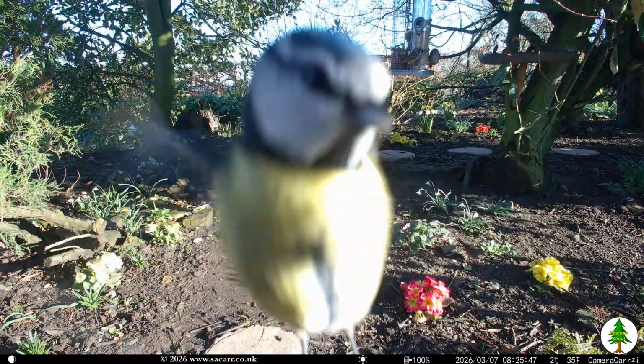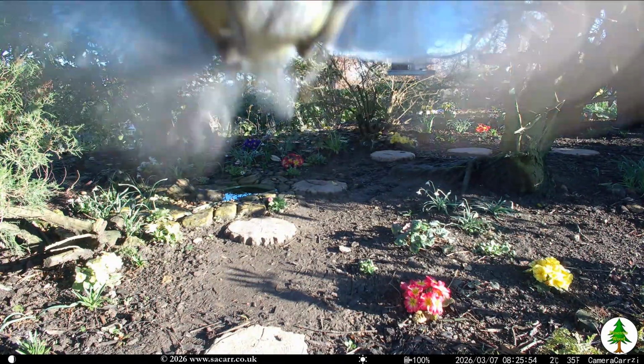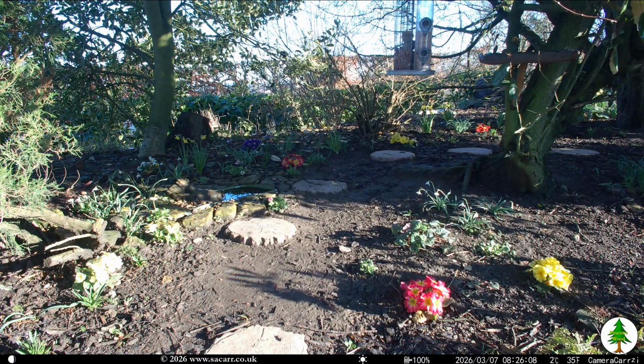Around 8:30 in the morning, one of the Bluetits had a go at the Trailcam. I don't know if it could see its reflection or whether it thought it was a bird box. Eventually it gave up and flew to the feeder.